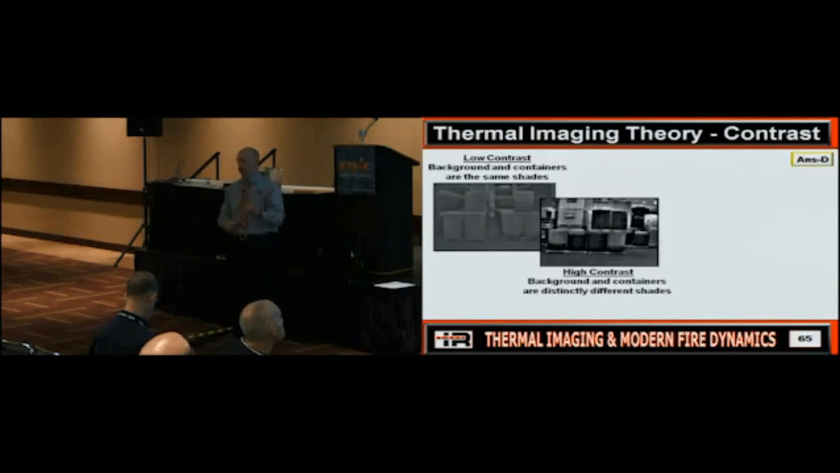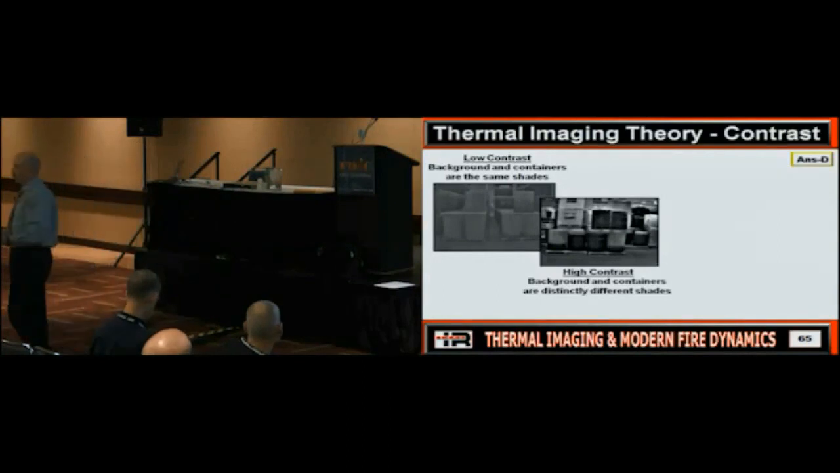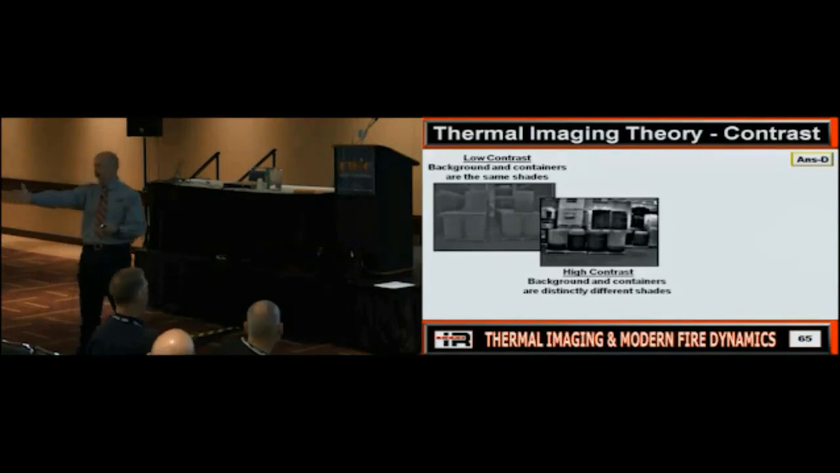So does everybody see what's going on here? This could have something to do with the camera quality, but more times than not, it has to do with what? The environment. What's going on in our environment. So is everybody good on that? Everybody can see what happened? Because I've had guys go in with a fire on the second floor, and they're tripping and falling over furniture on the first floor. Why? Are the chairs the same temperature in here as everything else is? Pretty much. Does everybody see where that can cause an issue?